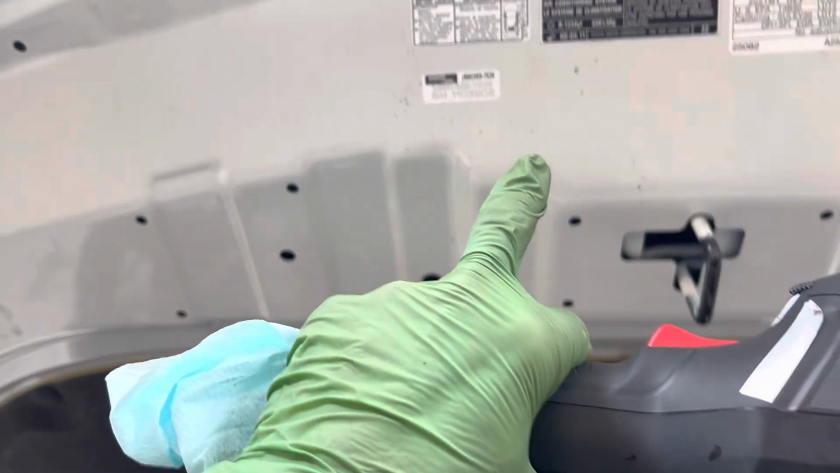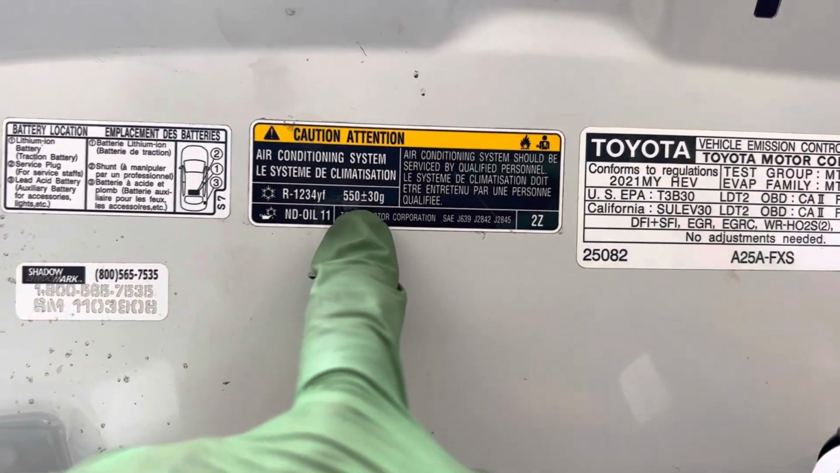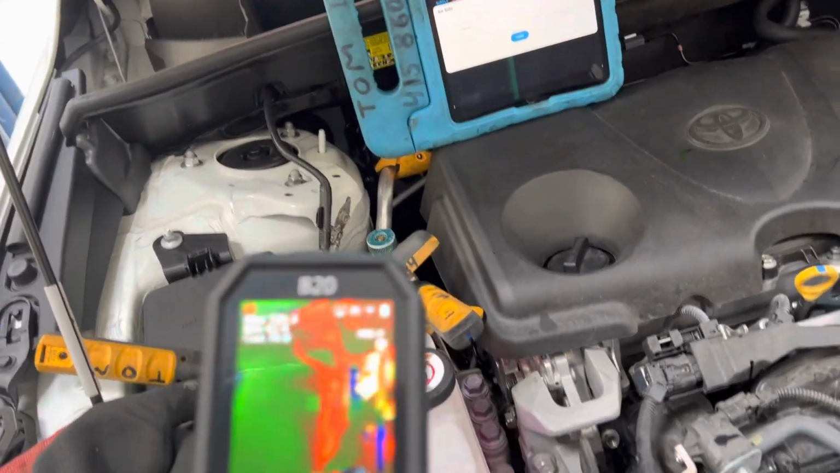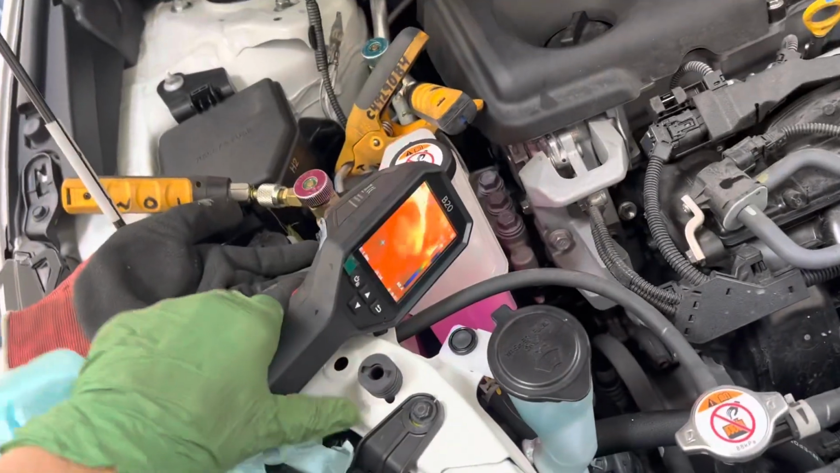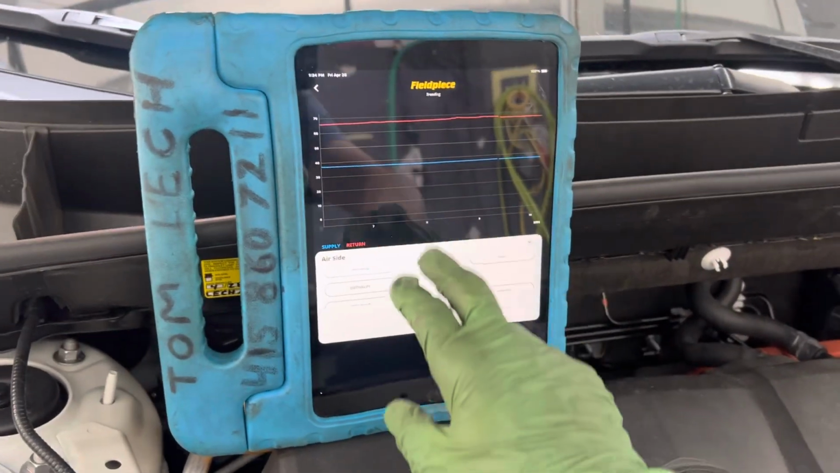2021 Toyota Vienza Hybrid. Air conditioning on this, 2021 YF refrigerant, 550 grams. This is a hybrid electric compressor. Let's take a look at the compressor here in a second. The temperature of the case. Let's look at the temperatures and pressures here.